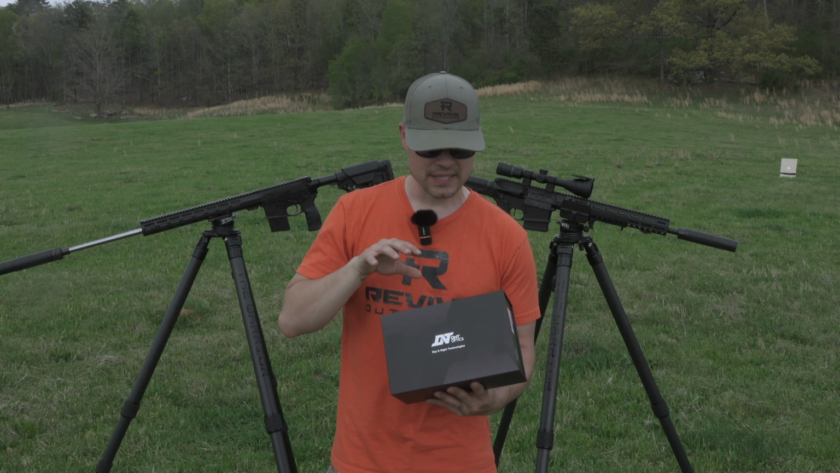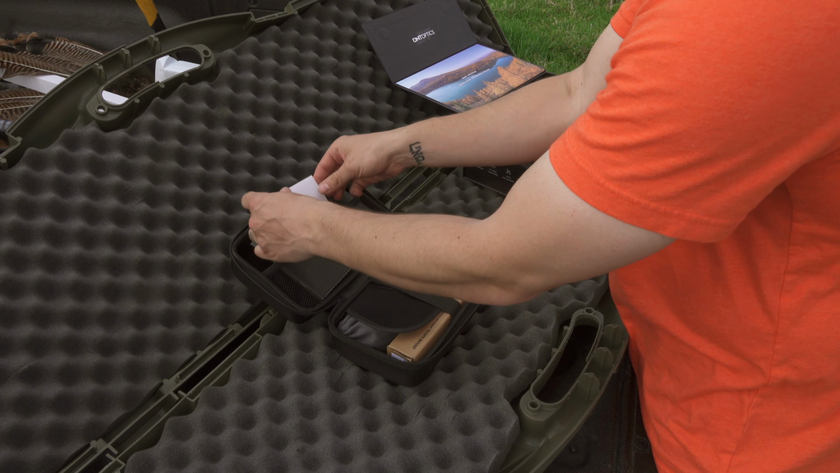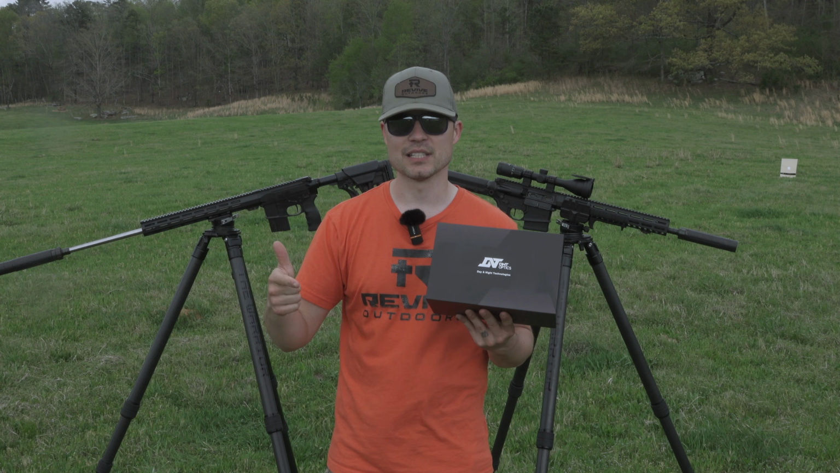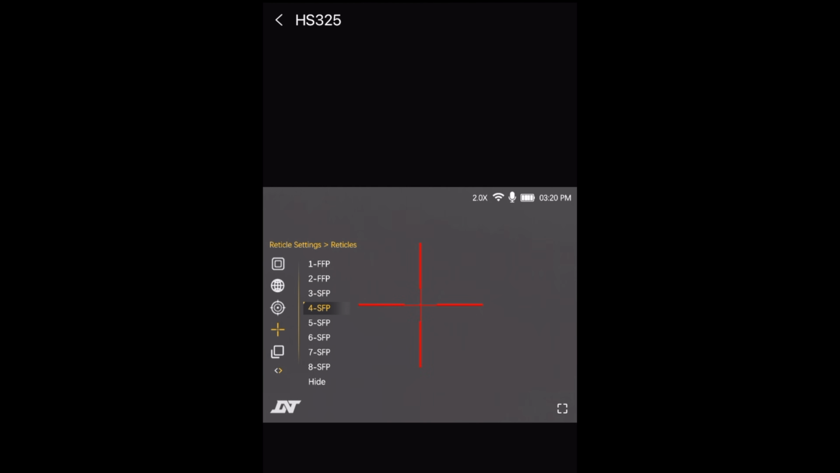What we're going to do is unbox this. I'm going to show you everything that's included. It has really good packaging and comes with everything that you need. We're going to put it in all the different formats: the scanner, the clip-on, and then on the gun. We're going to run through the app that DNT Optics has for you that's really easy to use and connect this device to.